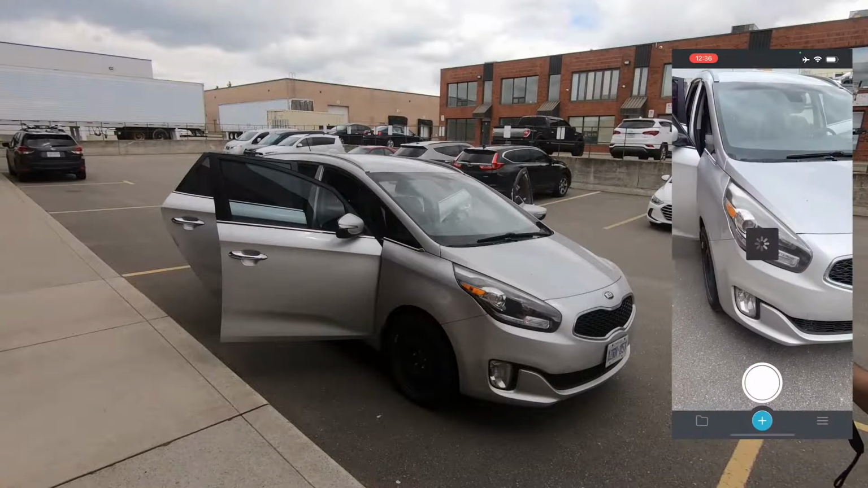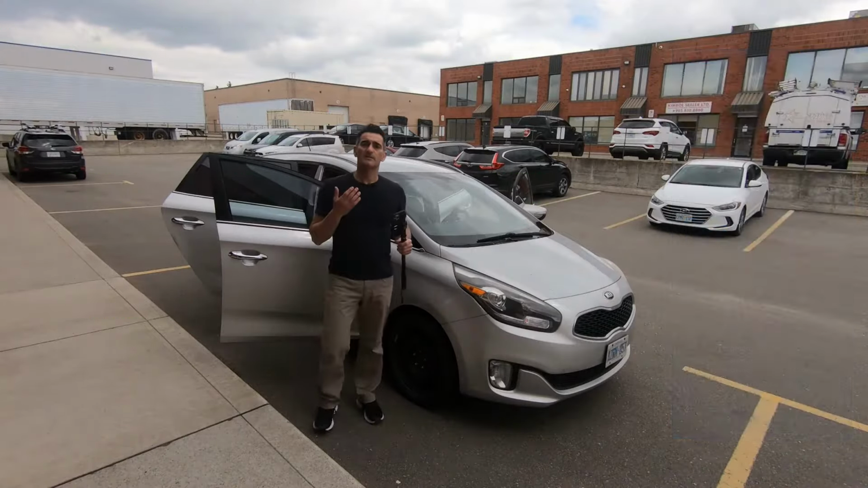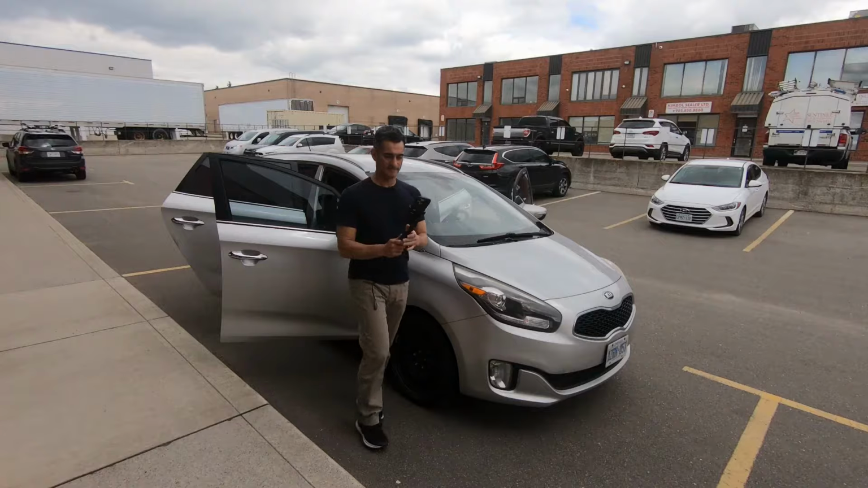and that's it. So I'm going to save this one for later as well. I've got my 2 scans up in my Recon 3D scan folder, and what I need to do now is upload them, or you can try to process it on the device, but I'm going to upload these to the cloud, and once I do that, I'll have the 2 files, and then I'm going to jump into CloudCompare. So that's it. Stand by. There'll be more.